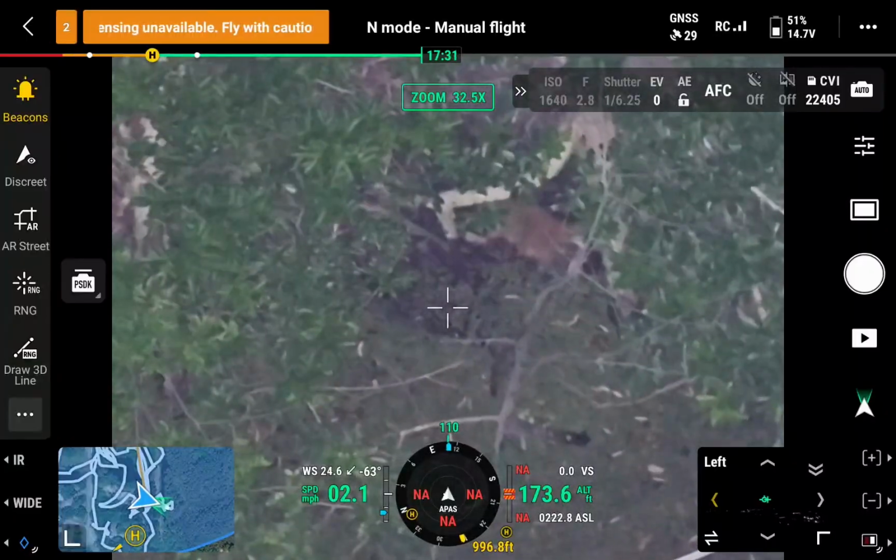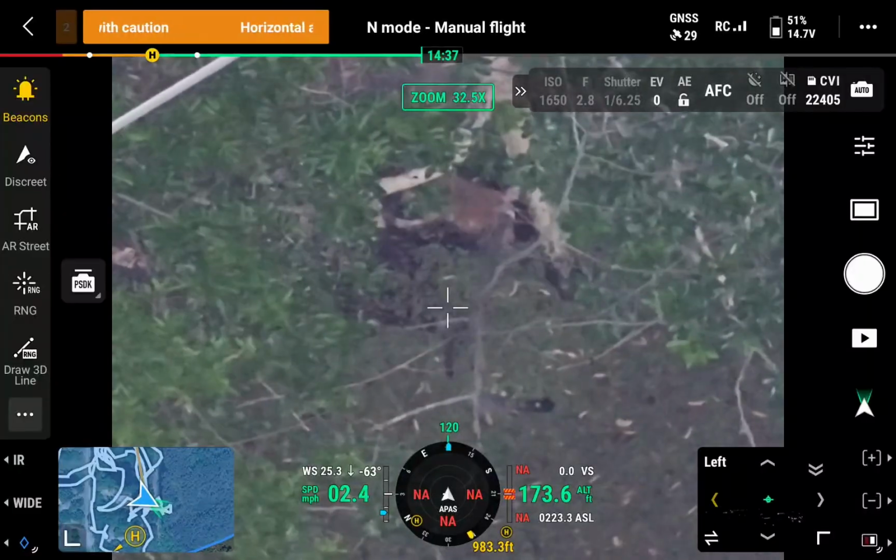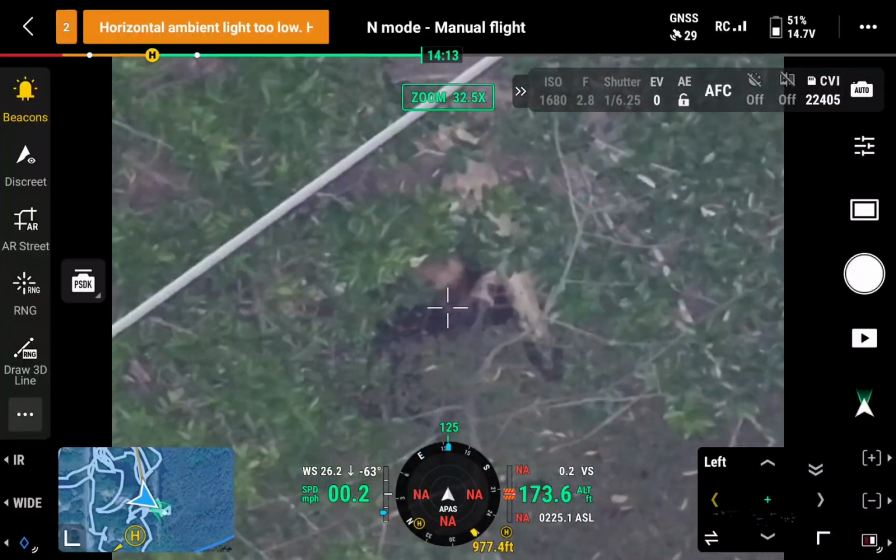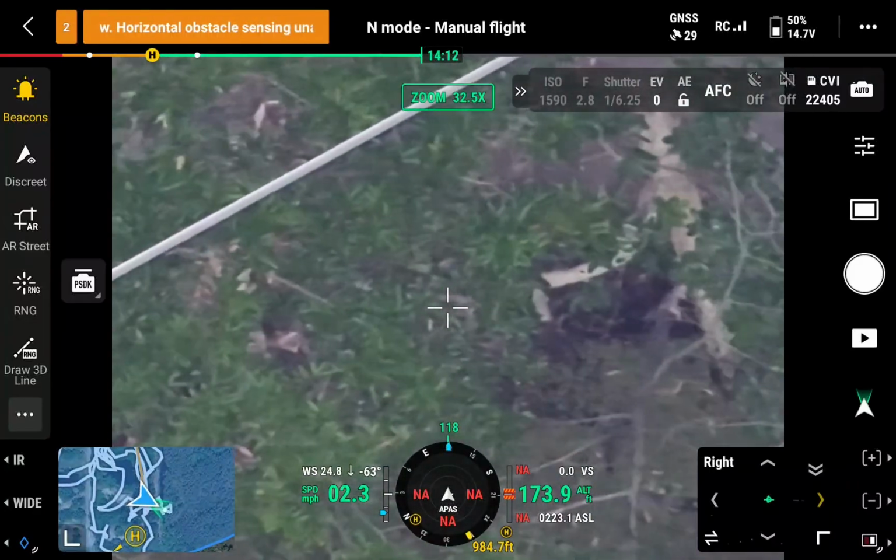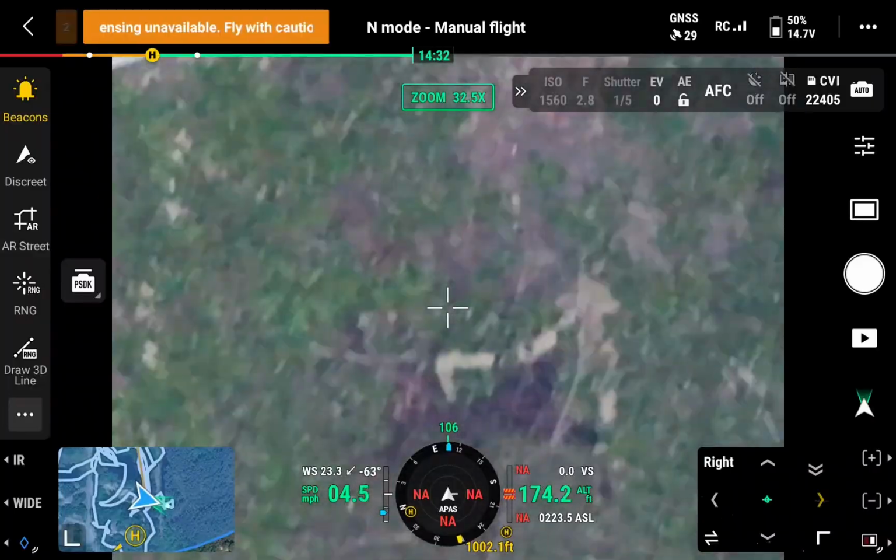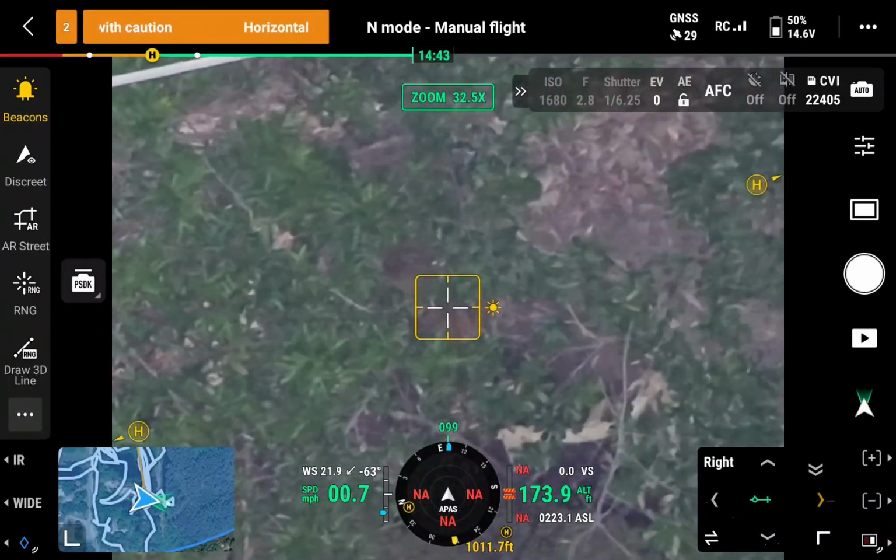Right here, it finally happened. The figure moved and suddenly stood up. And then just kind of moved some more, and you see right here, it shakes like a dog. We were able to positively identify that it was Baby.